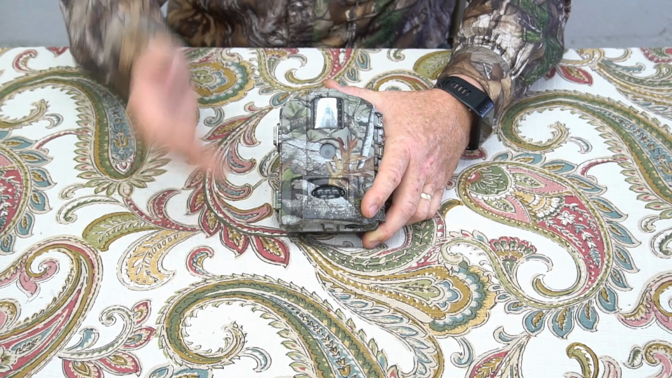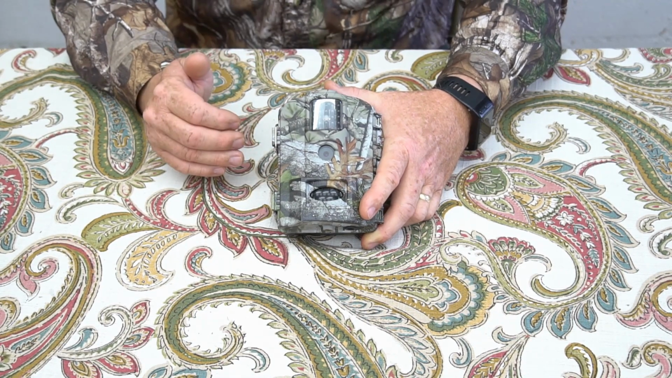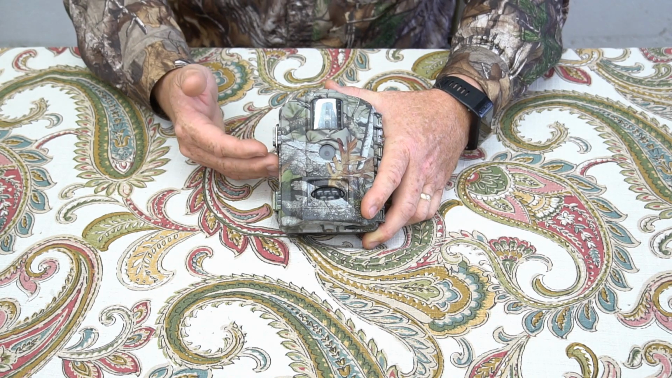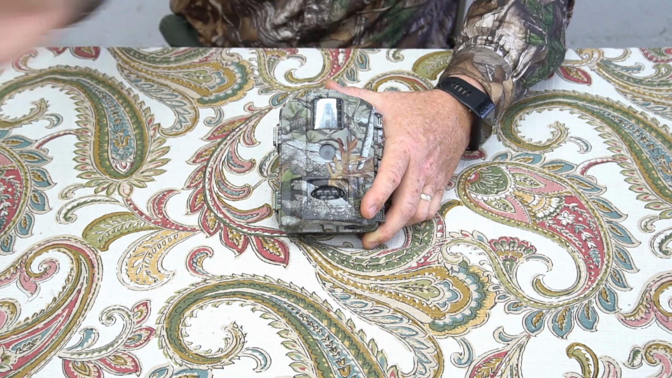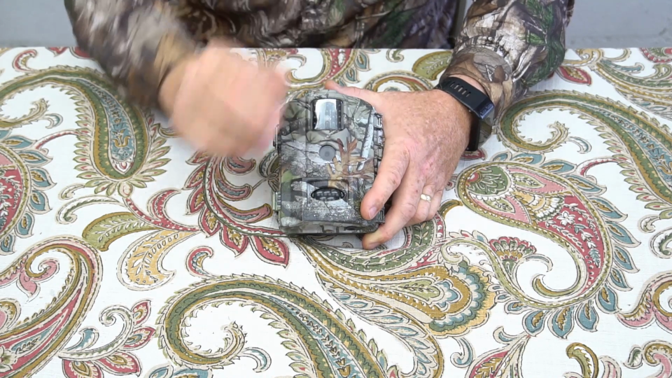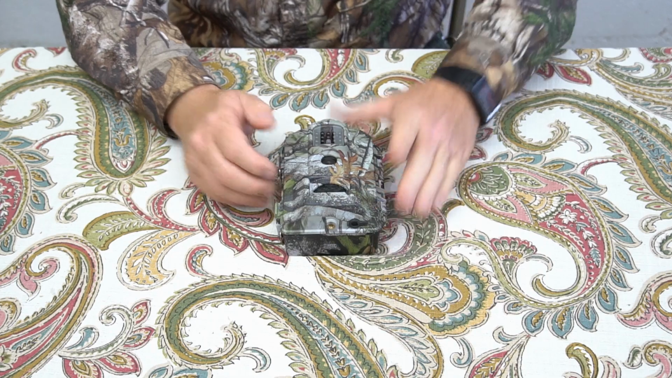And you might want that. For me, for my purposes, it actually is not beneficial because I'm using it to monitor a feeder. And I like that wide angle because I want to catch things all the way around, not just right at the feeder. In this case, it shoots right at the feeder. So let me give you an example of what I'm talking about.